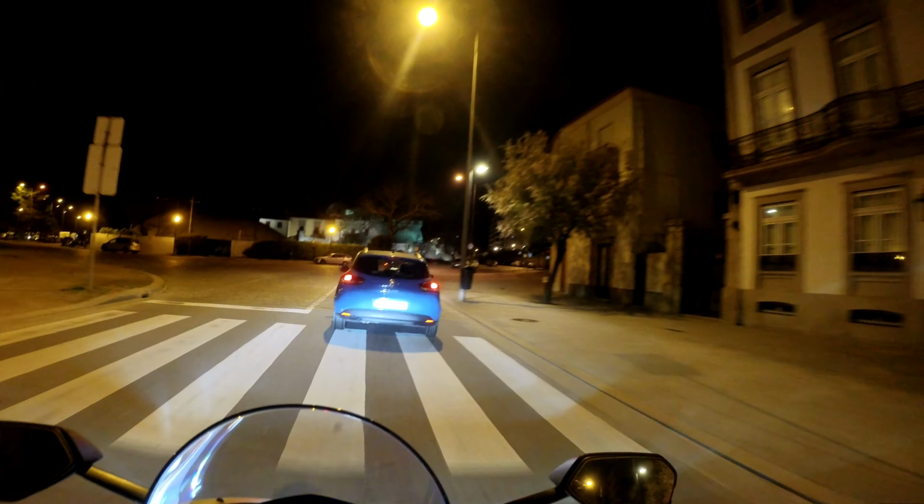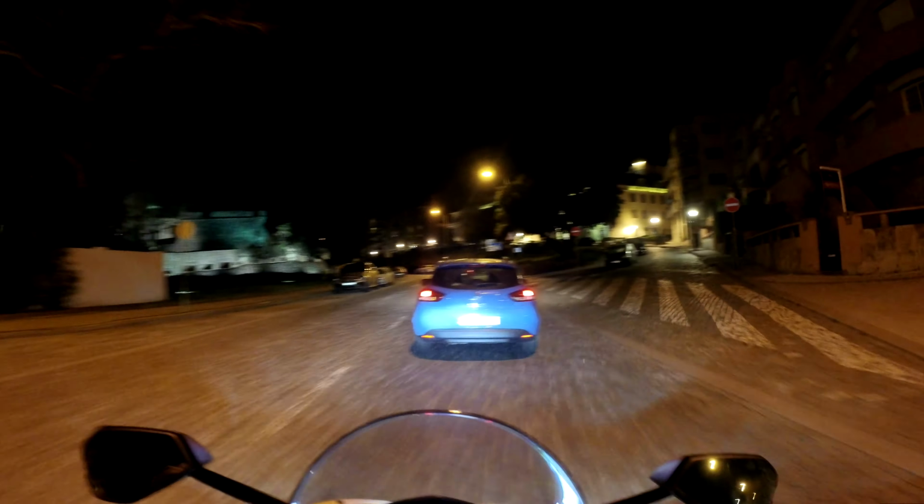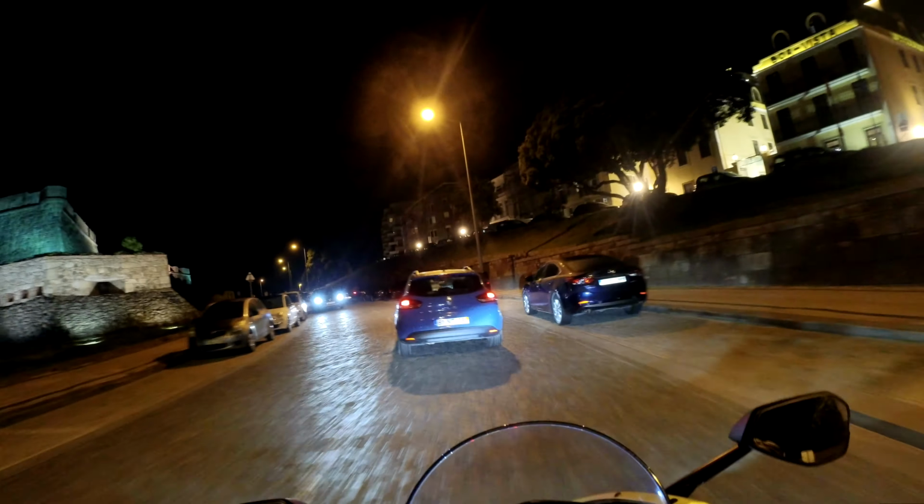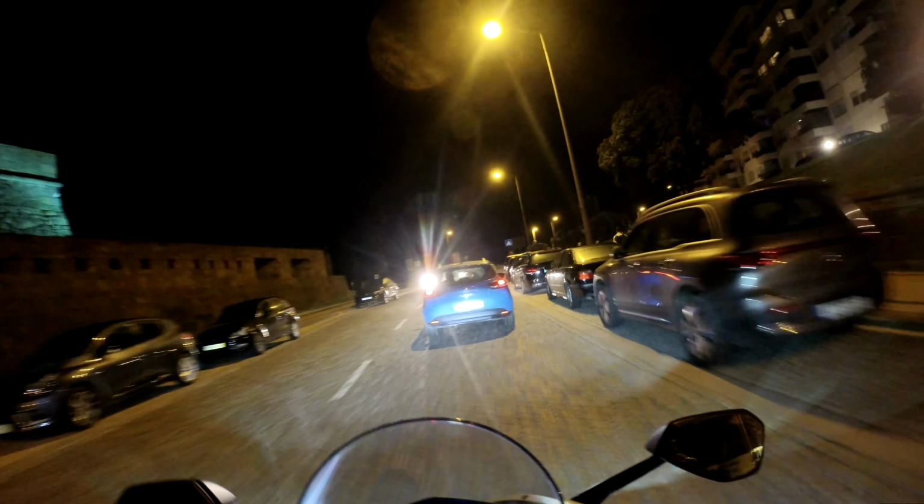So what's it like to go from 15 horsepower to 100 horsepower? I already did that video, but let's talk about going from a naked to a sport bike, a middleweight sport bike at that. And the first thing I can say, guys, is this is no go-to-the-groceries bike.